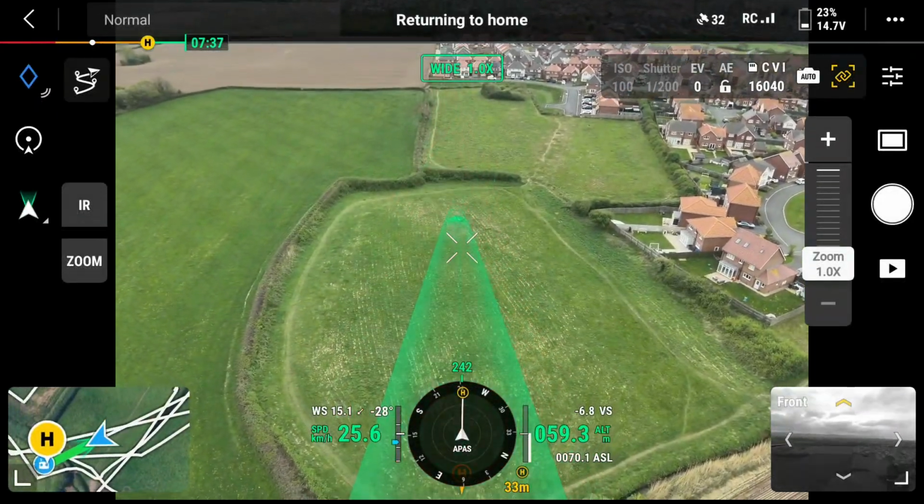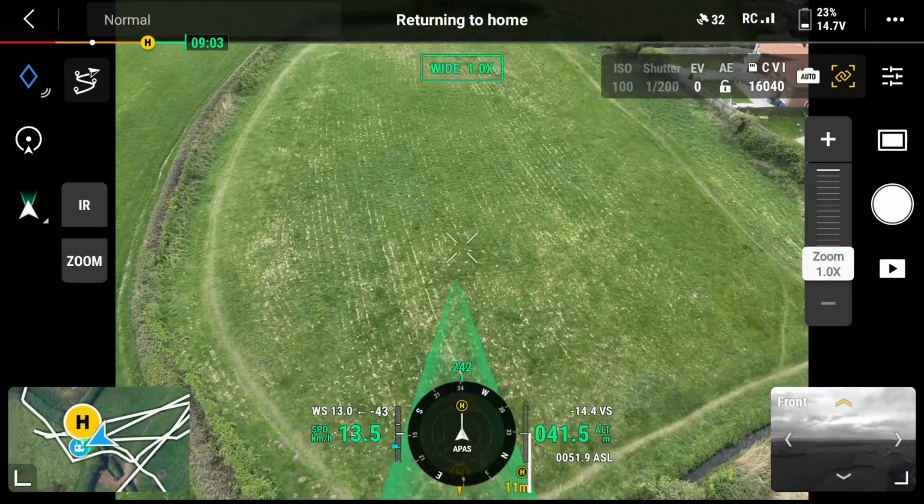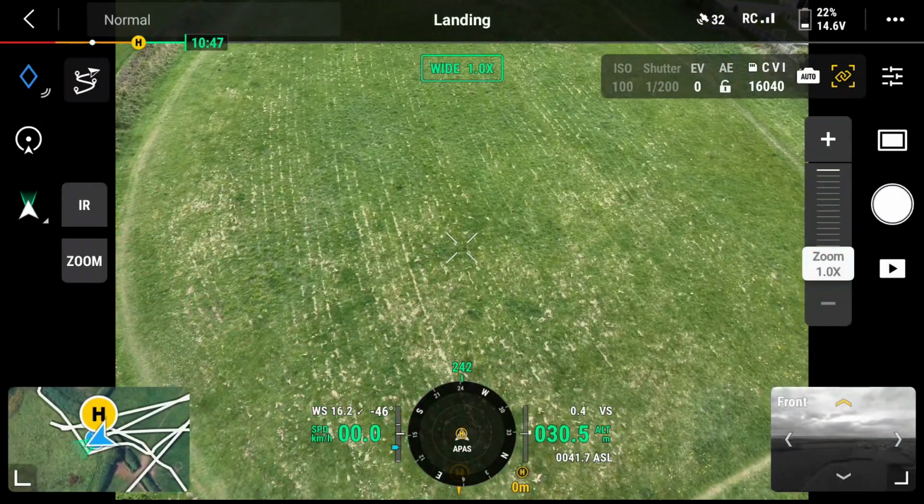The search comes to an end for the day, and overnight the team discuss new search strategies and contact local farmers and landowners to obtain permission to access land. Landing.